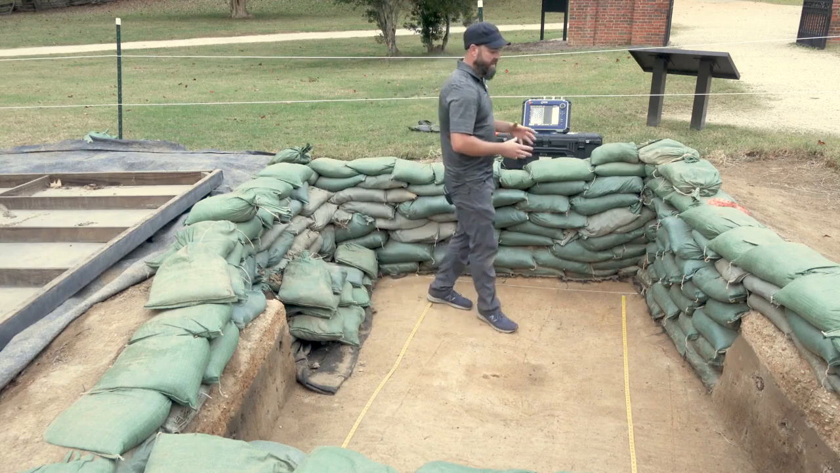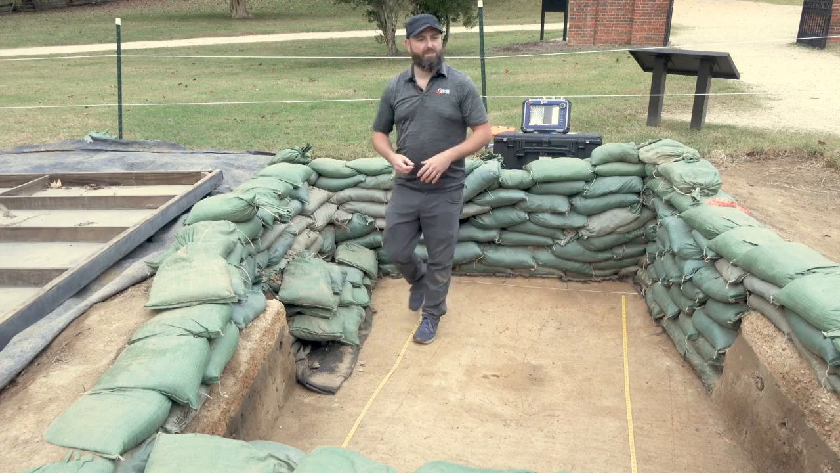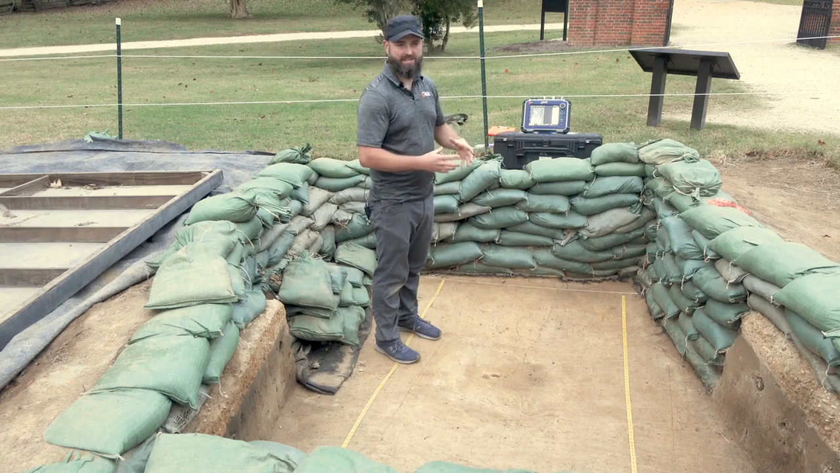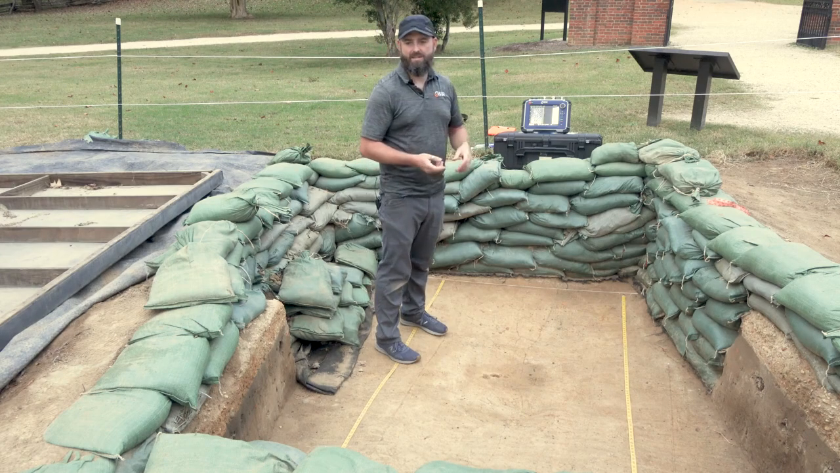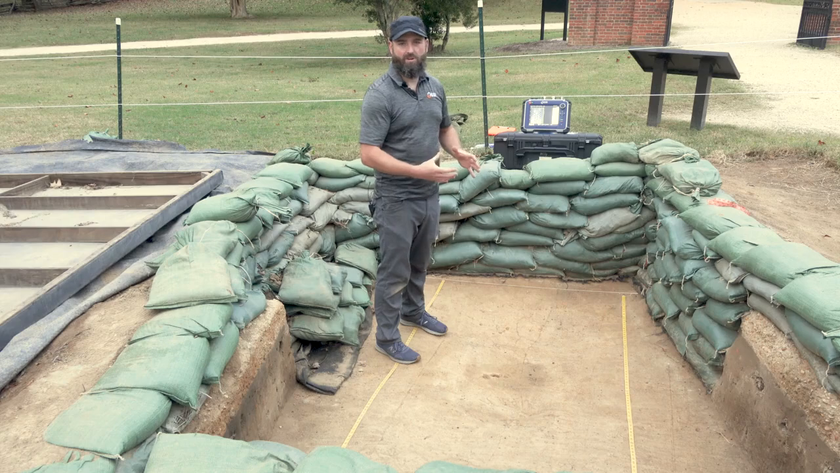And the idea now is that we have to go and post-process the data, much like a professional photographer will use Photoshop to enhance and improve their photographs. We use a software that my company makes called Radan 7, and it's like Photoshop for GPR in the sense that we can clean up and optimize GPR data, take away some of the noise, drop down the highs, bring up the lows, and improve the overall data.